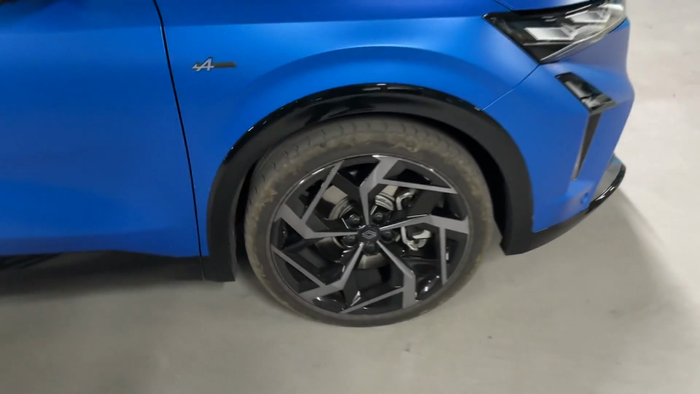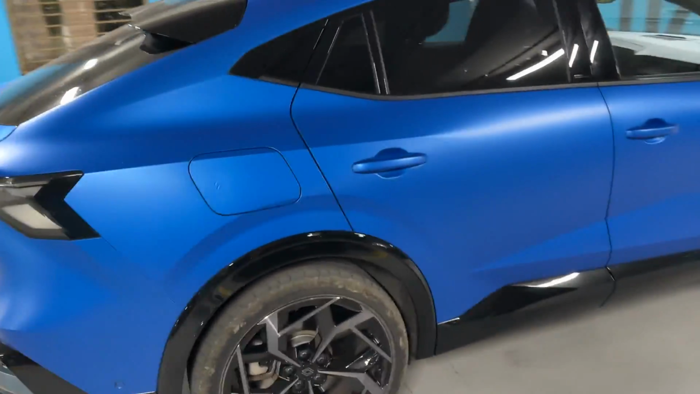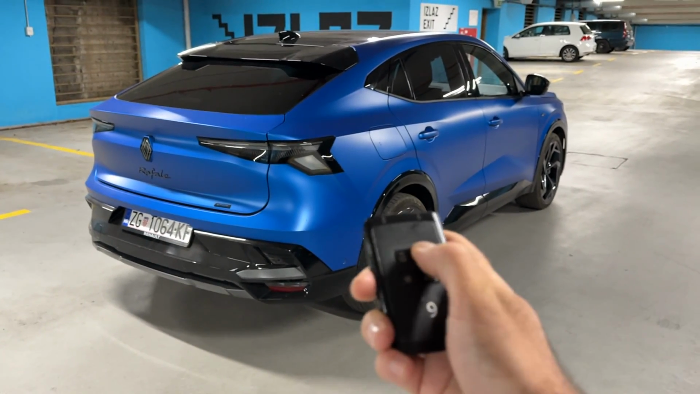Let me show you the wheels. So these are the special 21-inch wheels for this Atelier Alpine trim. You can see also here the lettering. And now we come to the rear of the car. Look at the design for the tail lights. How cool is that? And I will now show you the lighting signature.